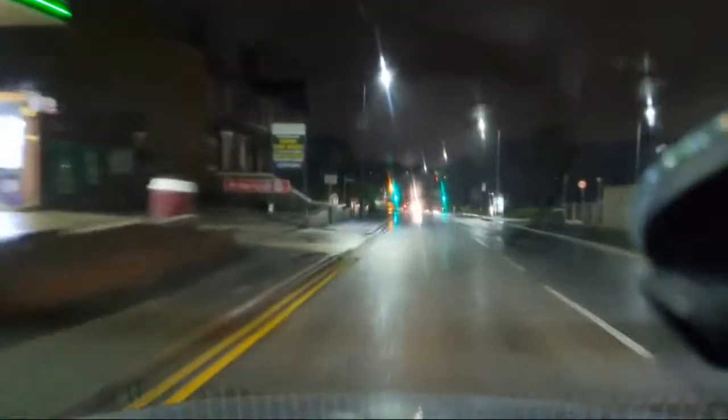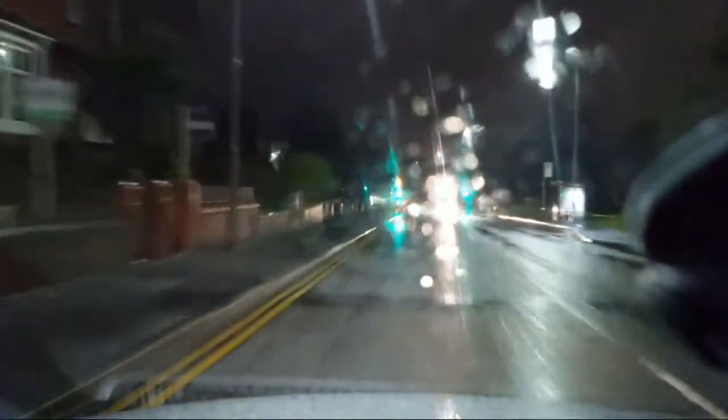Has that rain stopped again? Not really. It's gone to that drizzly stuff again though, which is annoying. That's the BP station, Spar way on the right, and the bus shelter on the right. I don't think you get to see the Spar because of the blob.